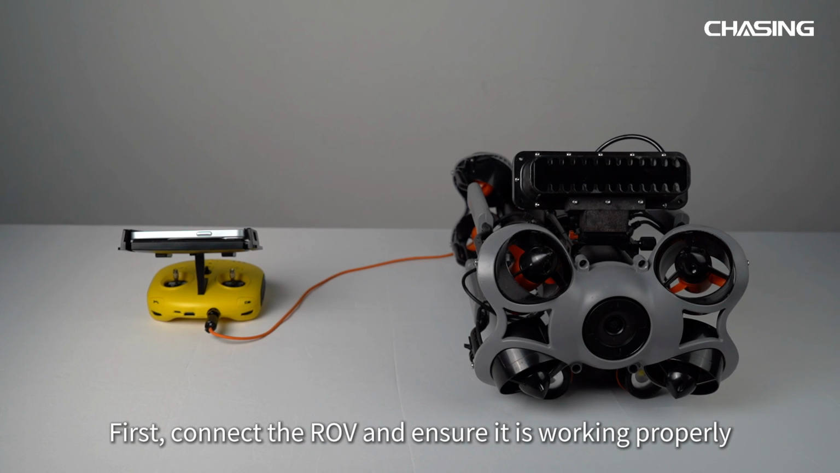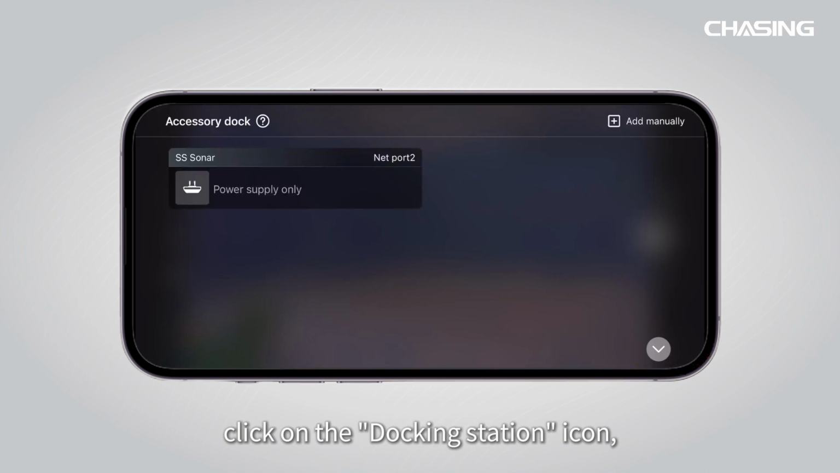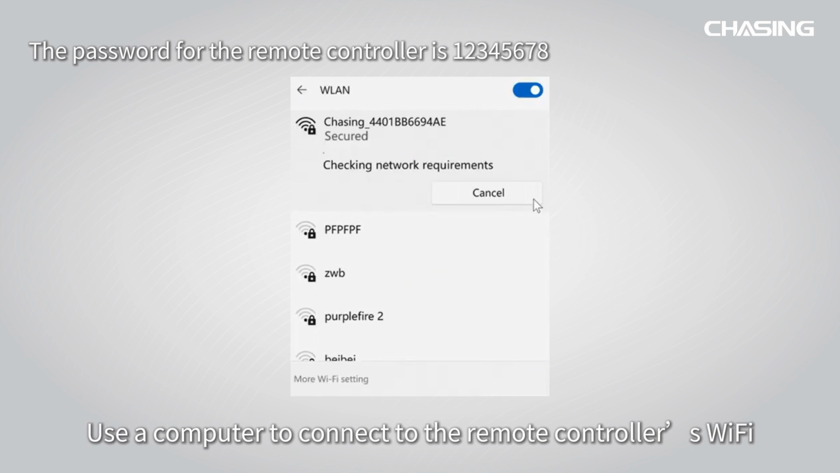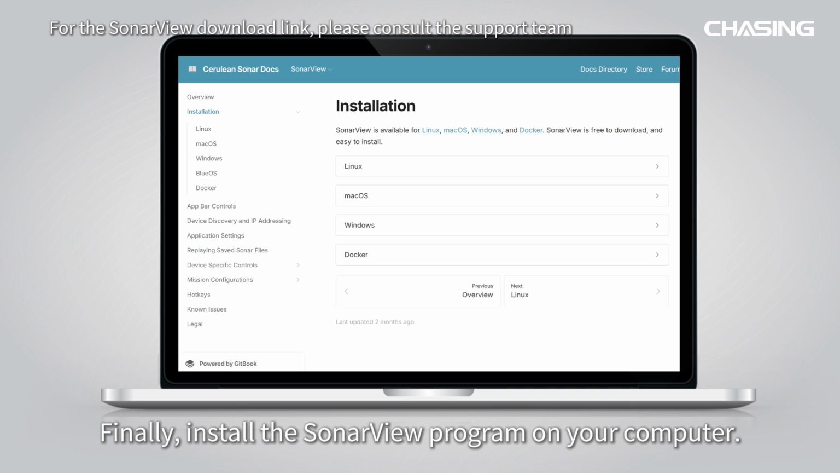First, connect the ROV and ensure it is working properly. Then open the Chasing Go 1 app, click on the docking station icon, and confirm that the sidescan sonar is powered on. Use a computer to connect to the remote controller's Wi-Fi. Finally, install the Sonar View program on your computer.